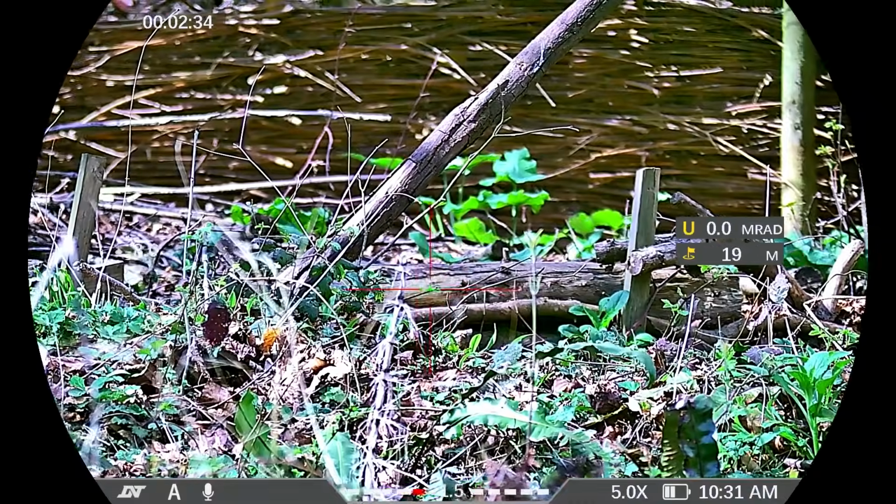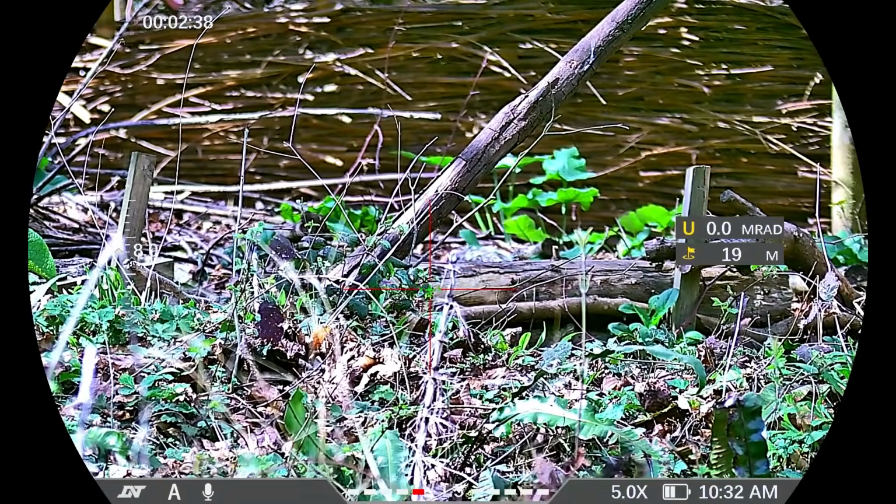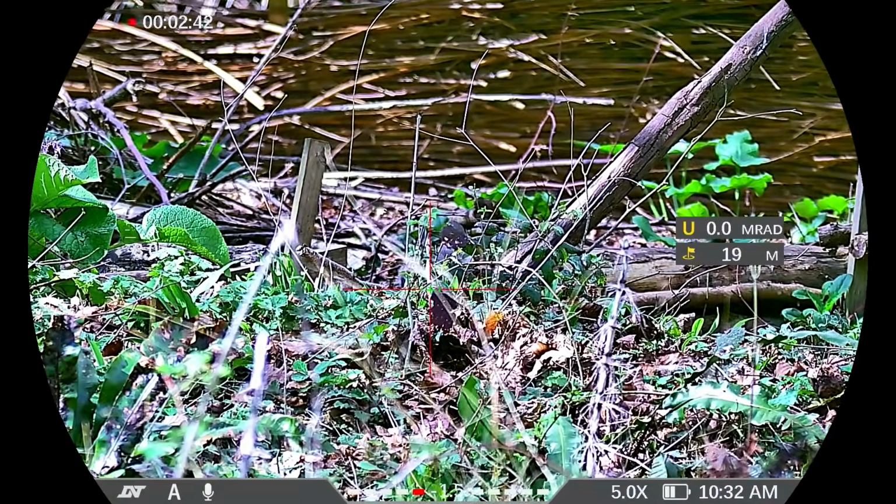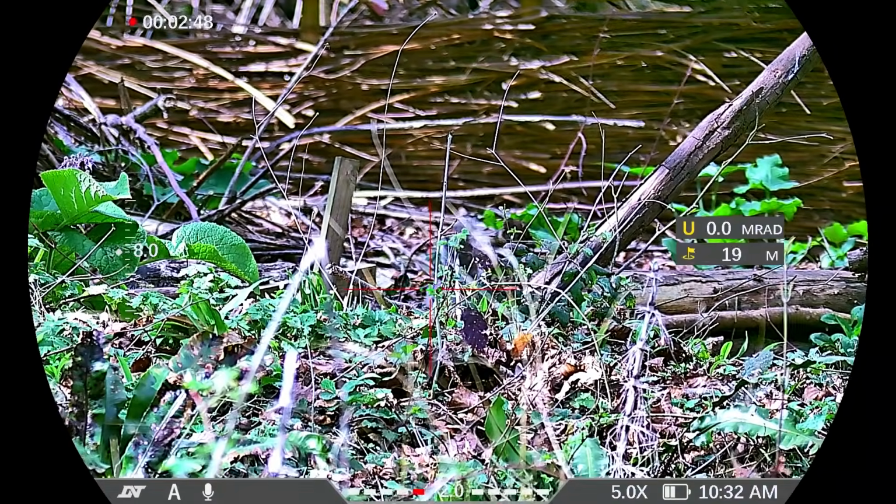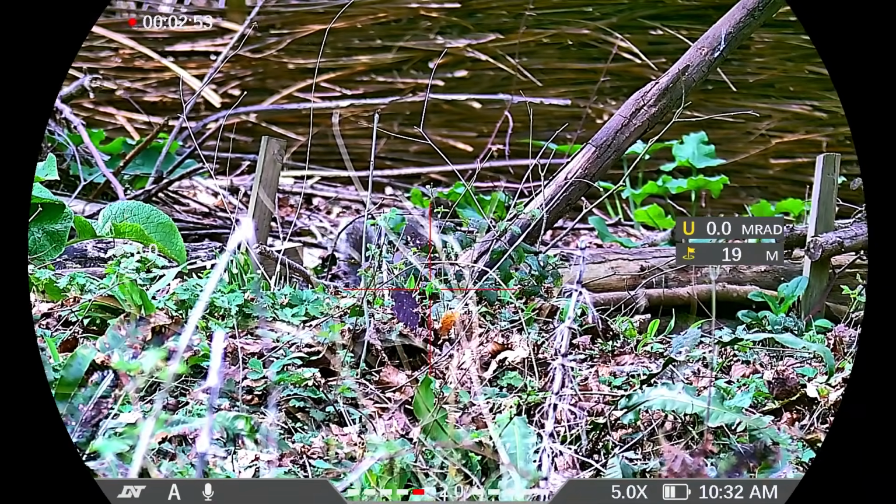I don't think he's going to commit by the looks of it. Which is a real shame. He looks like he's just foraging on the floor. So if I get an opportunity, I might try and take it.